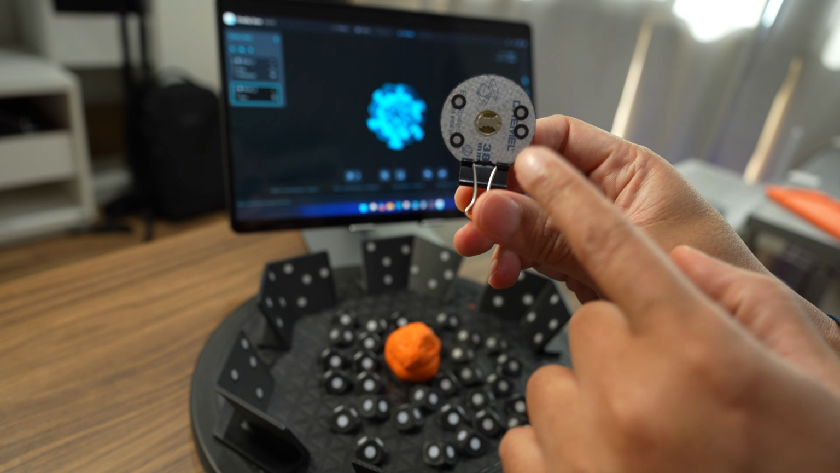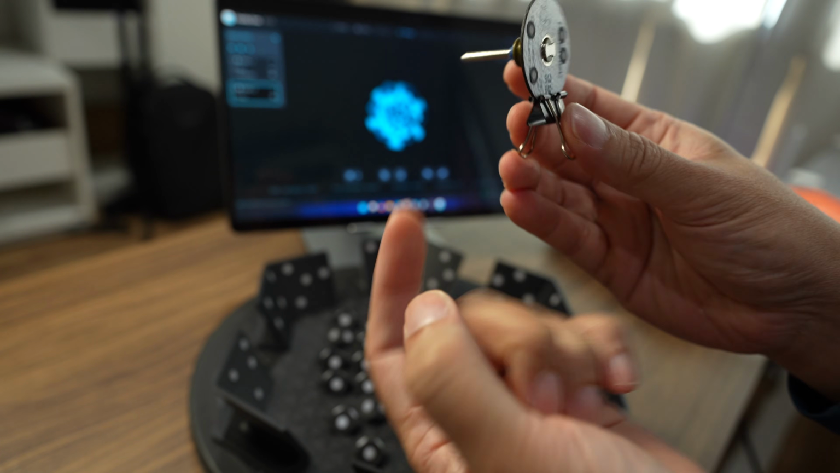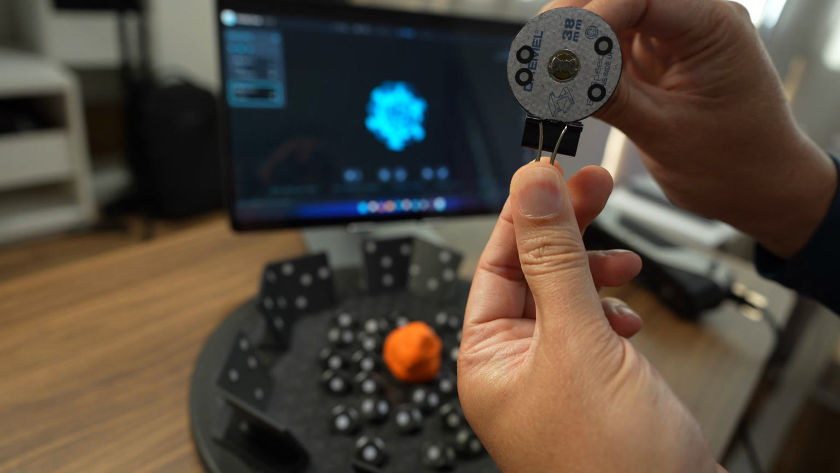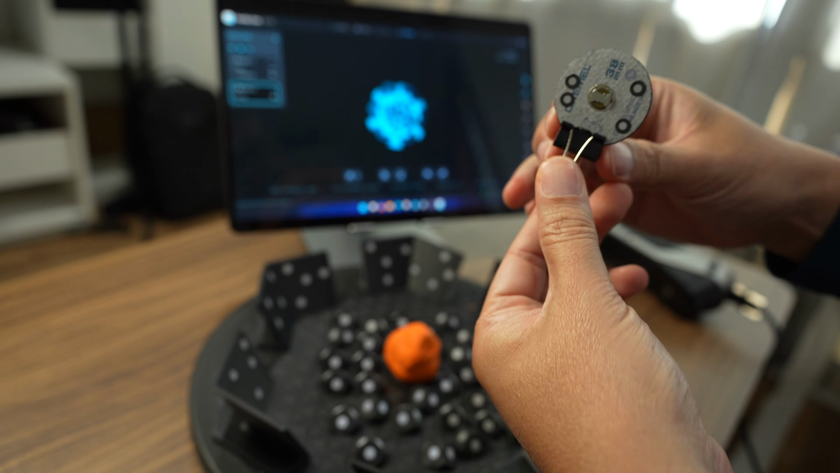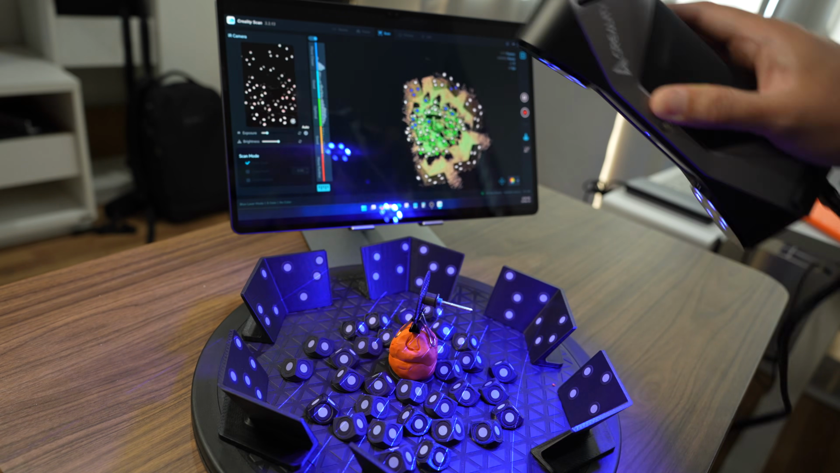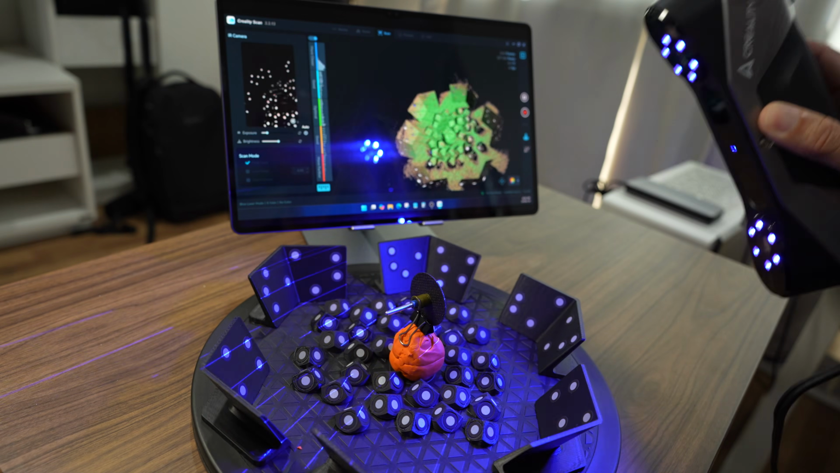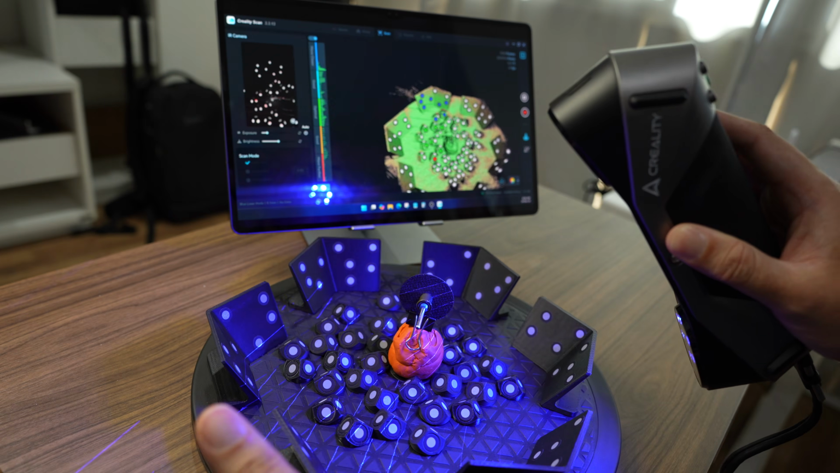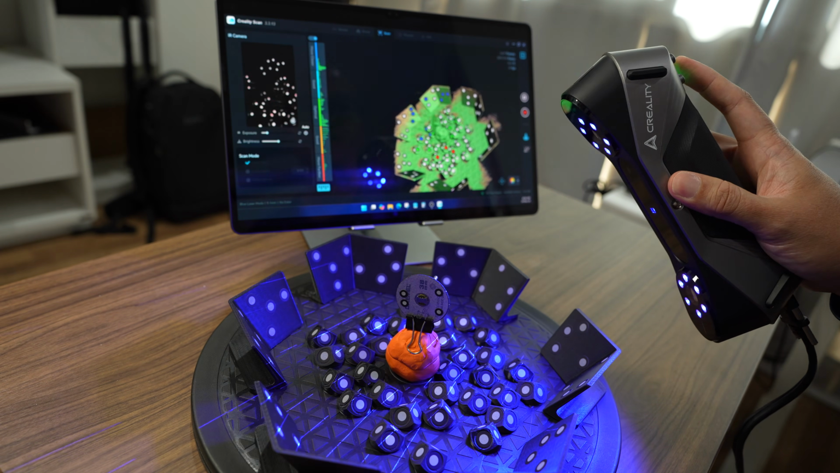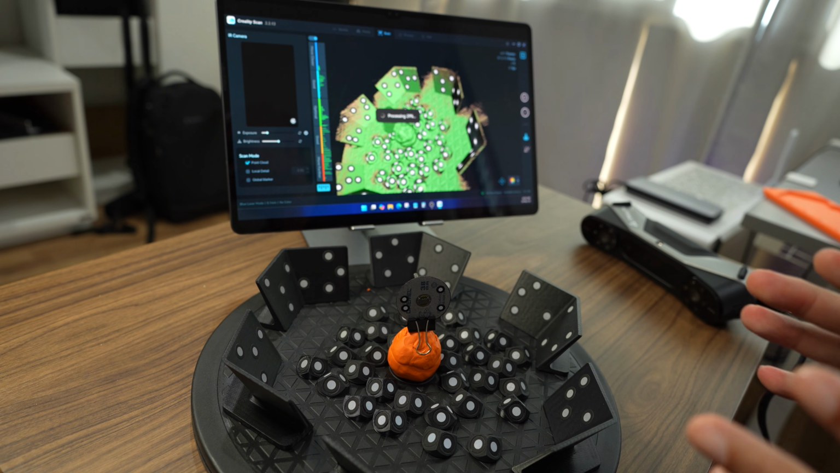So now we have already completed scanning on this side, but the bottom side here won't be scanned. So I need to flip it 180 degrees to scan the other side. And then I put it. Now we can move to process the point cloud and merging.